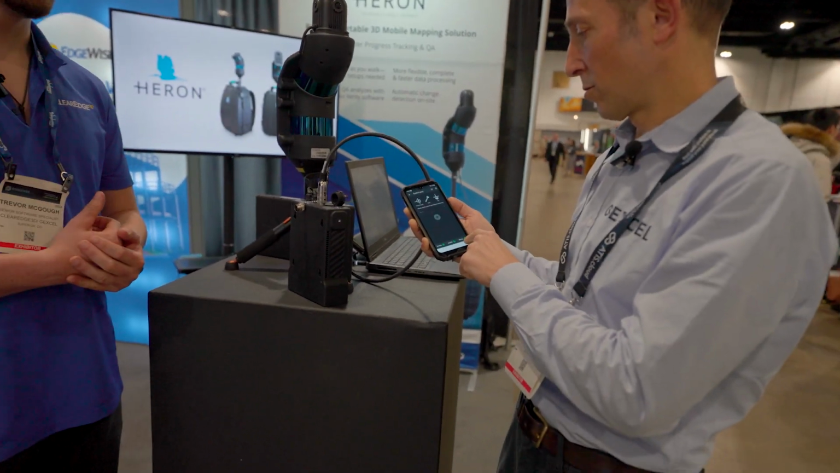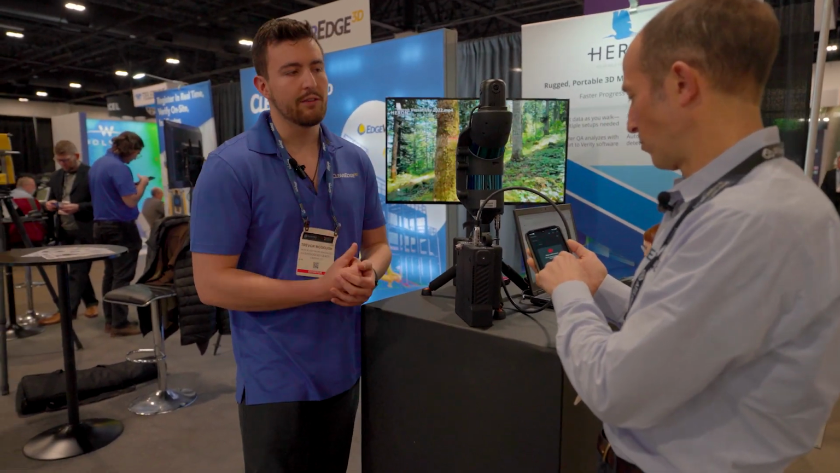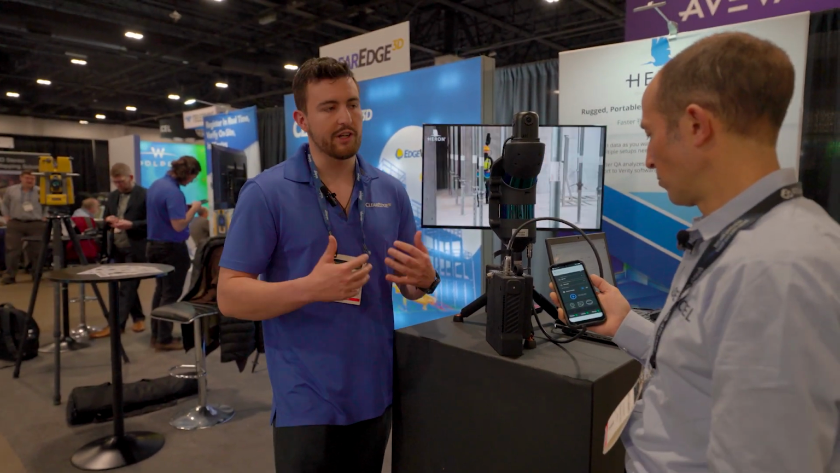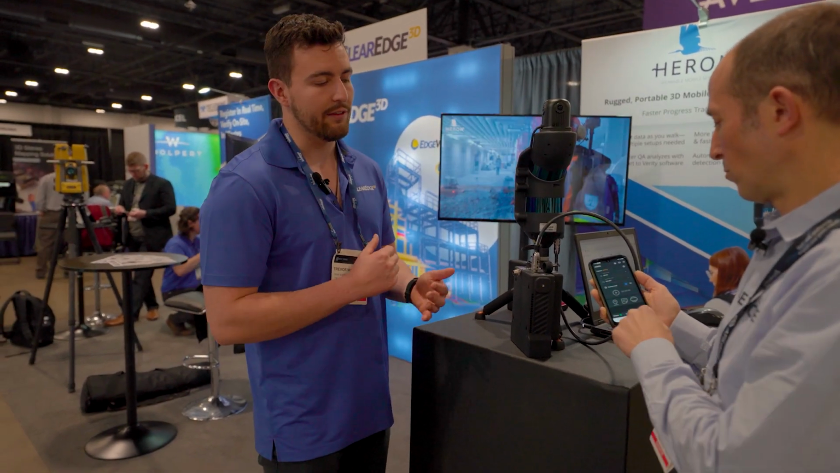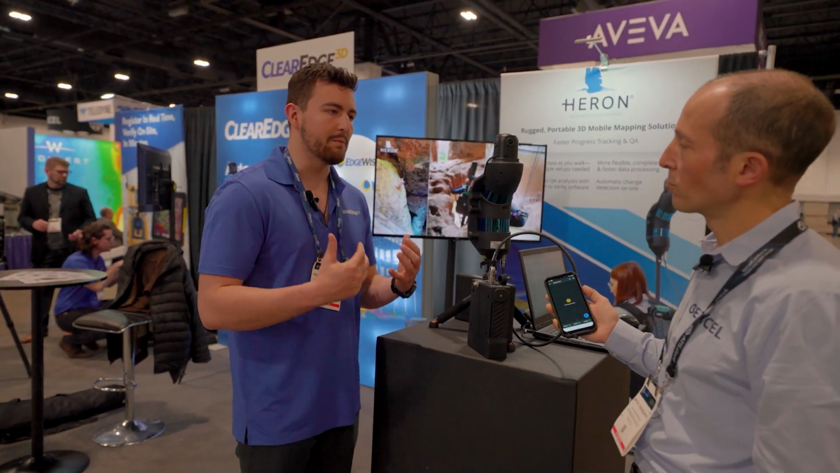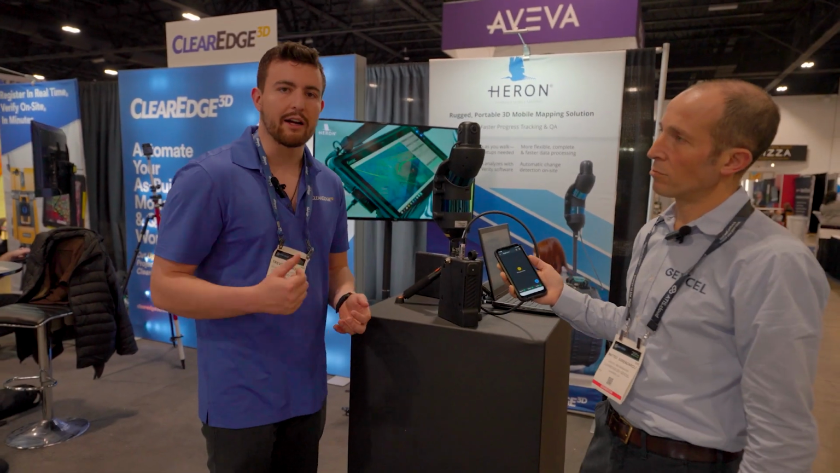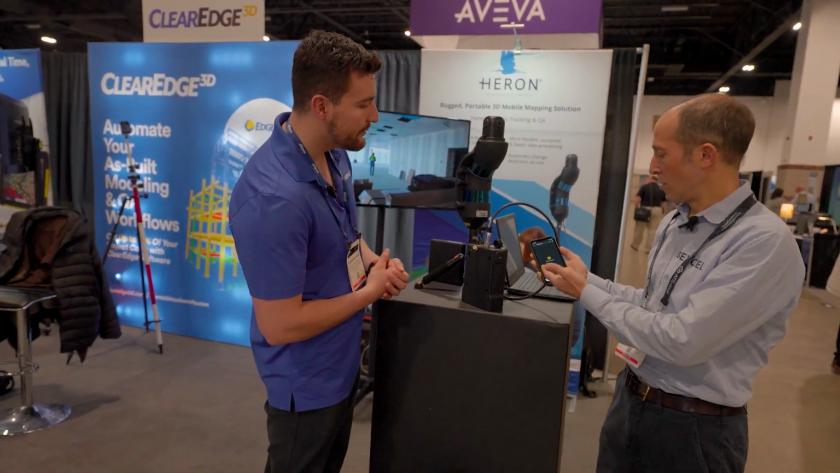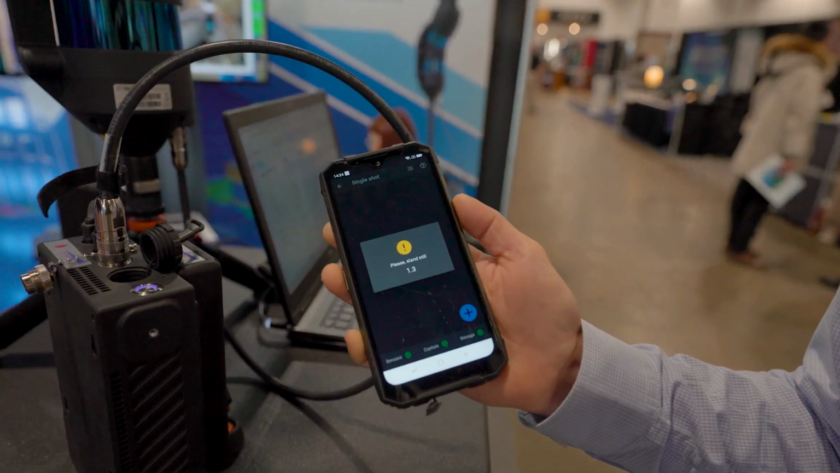Again, that's super important, especially since one of the big things with all the SLAM technology out there is drift. So being able to quickly acquire control points to help constrain the trajectory and really ensure the best possible accuracy, that's something I'm really excited to see. One of the new features of the HERON is this control point workflow, almost more of a survey workflow, again acquiring targets as well as those points on the ground to help constrain everything. So here we can also see how a high resolution picture is acquired.